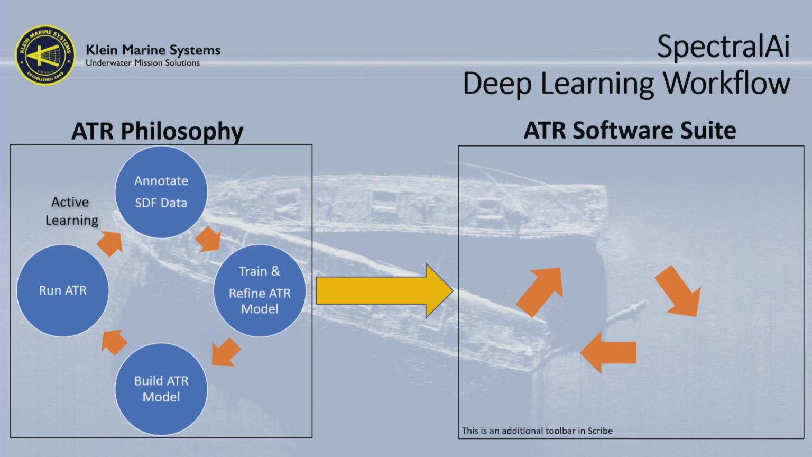So basically with ATR, the philosophy is that you take a data set, let's say client data in SDF data format, and you're going to annotate it. Annotated means that you are going to digitize targets in that data. You saw Daniel digitize targets, and you've seen Karen do targets. We do it exactly the same way, we just do it in our software.